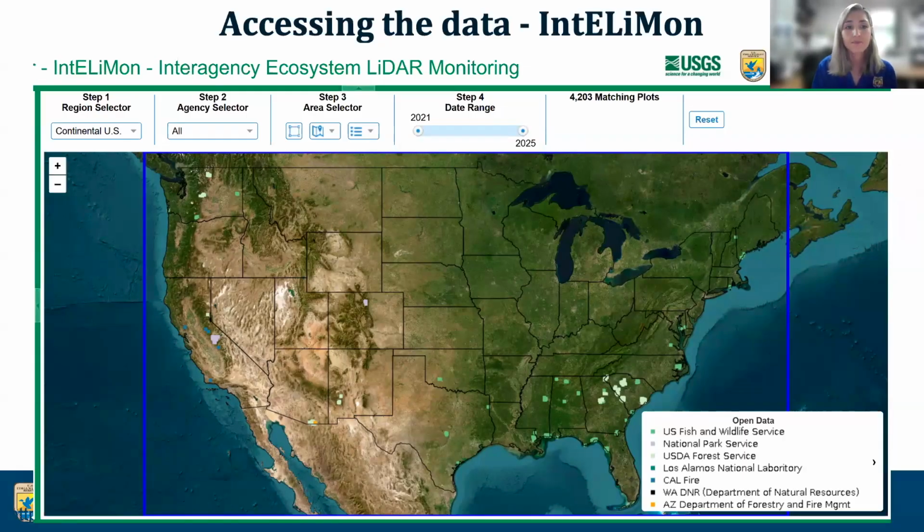Those results are delivered through this Intellimon. Any user can go to this site and select what area and years they want to download data from, and those selected plots. There are plots from all over the country, even collected in Alaska. When I took this screenshot, the database had over 4,000 scans available. This system is utilized by many different agencies, as you can see from the legend.